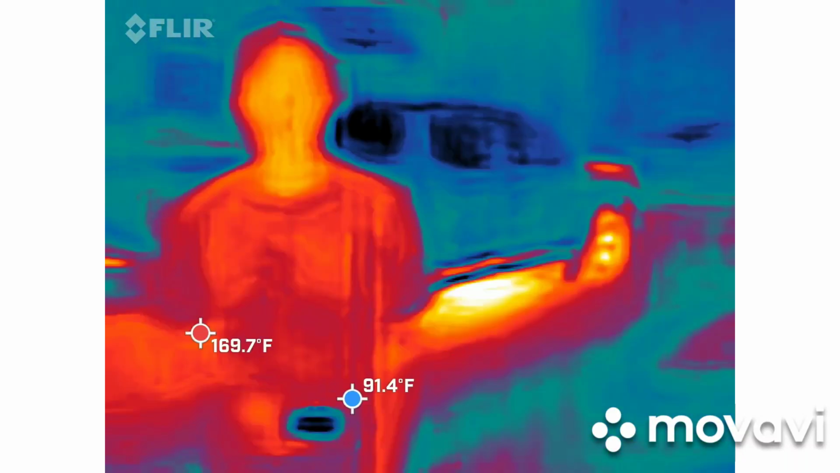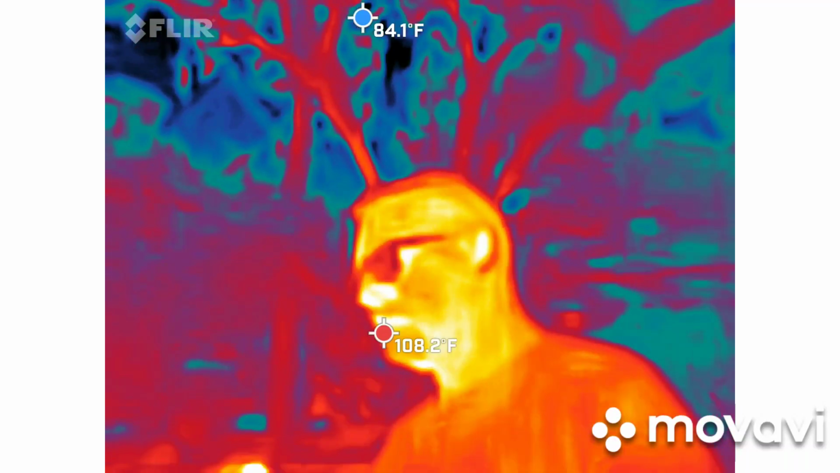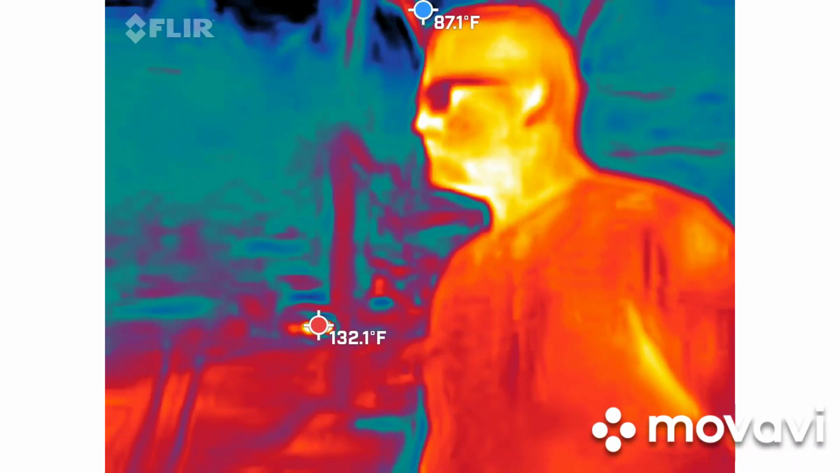It's interesting to watch, but again, that device doesn't always catch something. It's not every night that something pops up on it. It just needs to be at the ready.